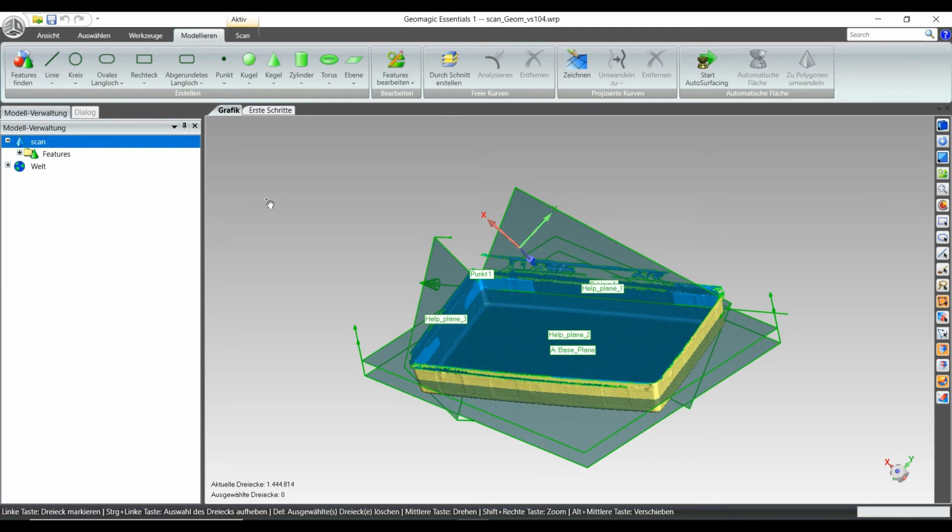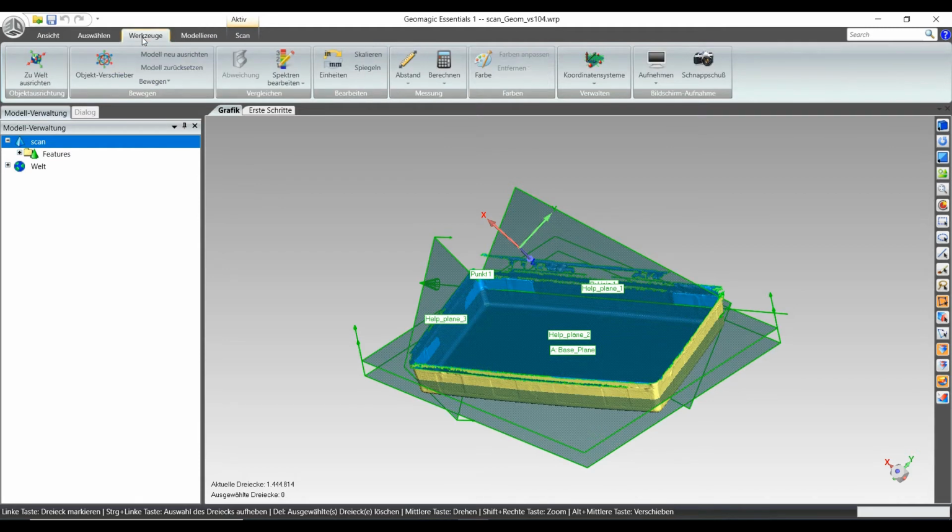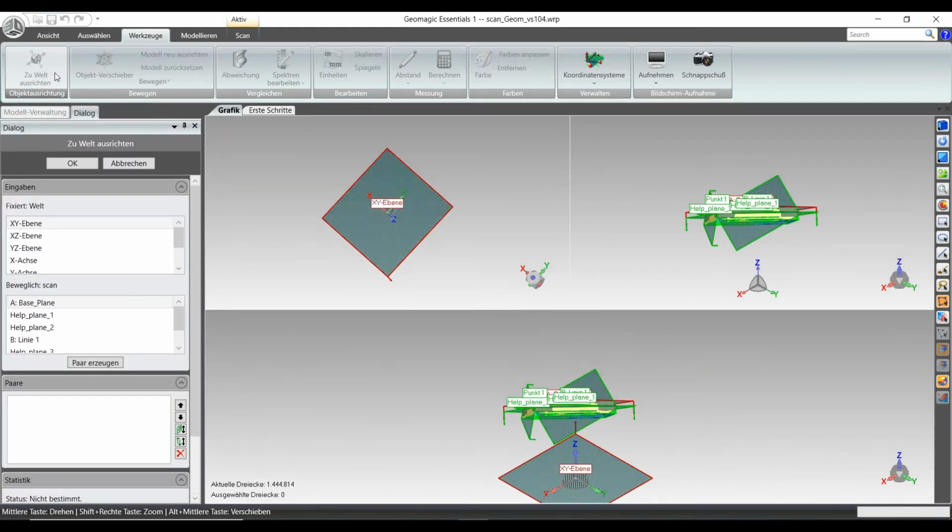So right now we have everything that we need to define our CS0. To do this, we are going to switch to tools, and there is some button that is representing align it to the world, actually, in that world coordinate system. So we are going to switch to this mode, and here we can see what we have that we can use.